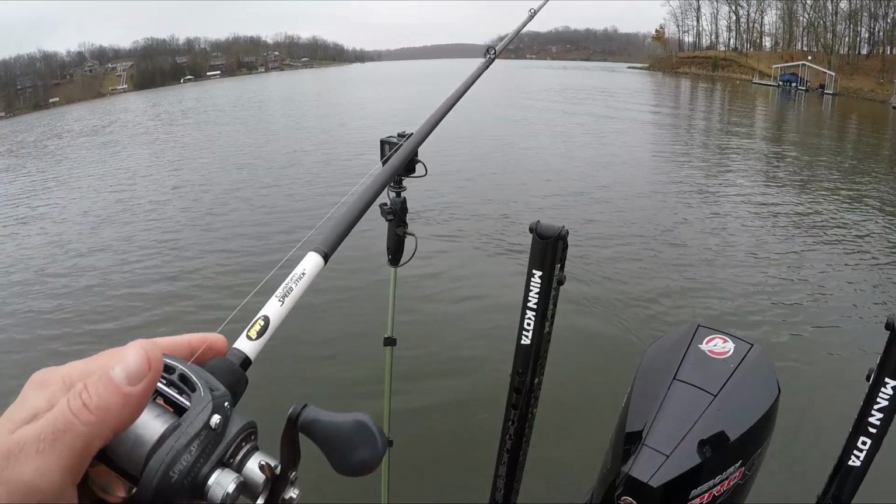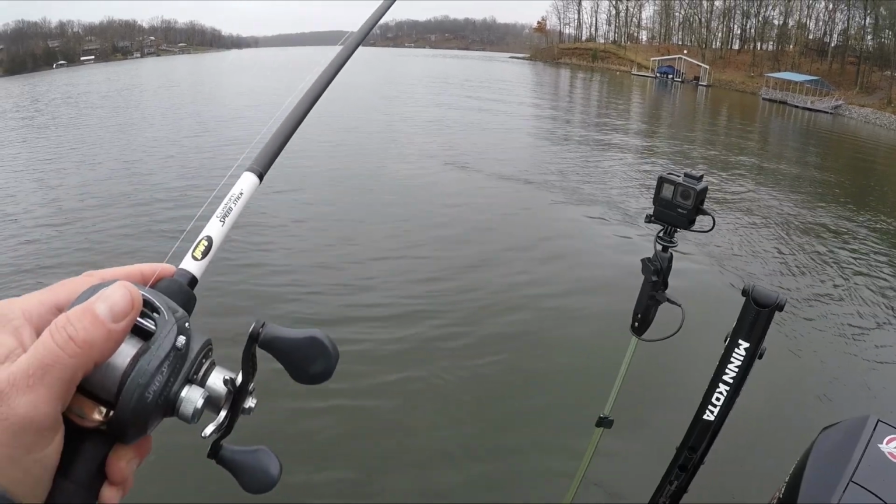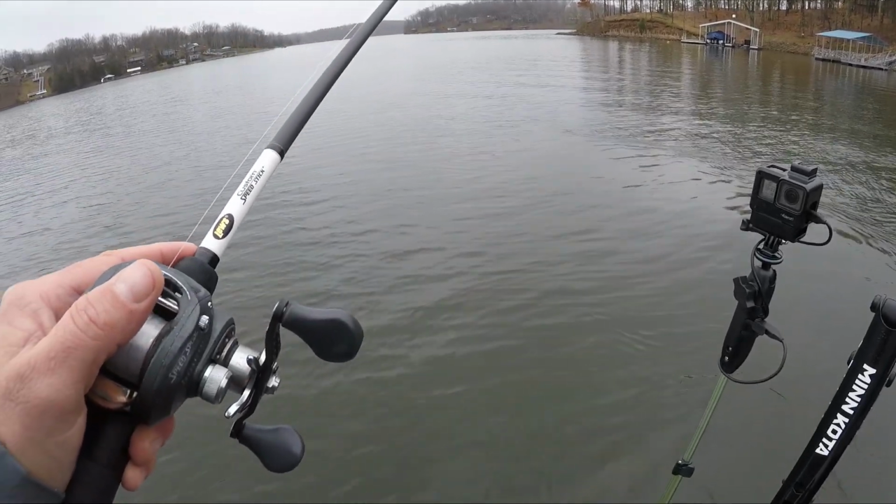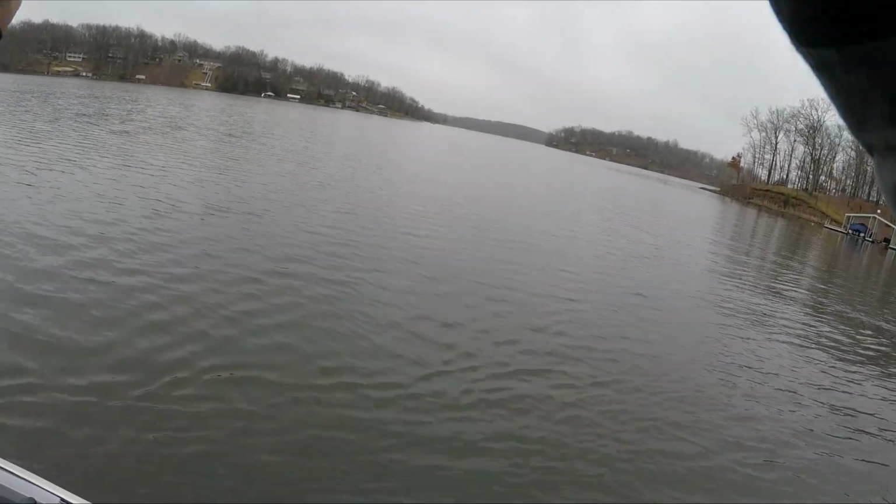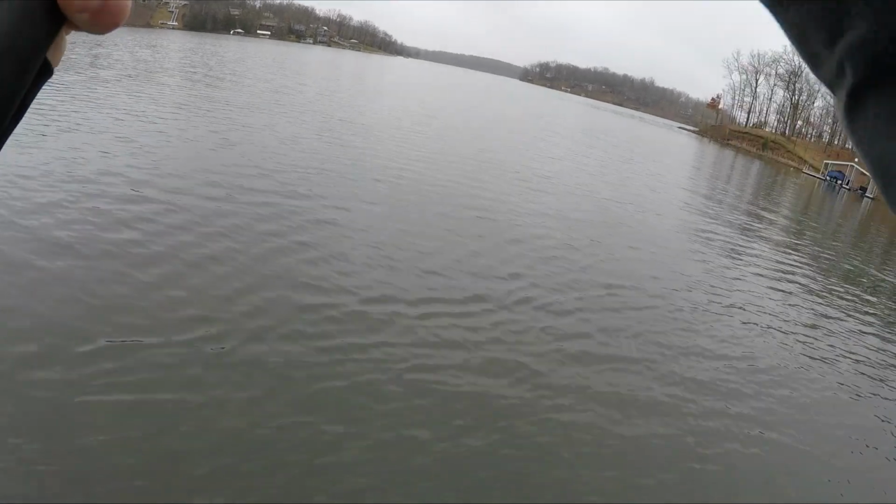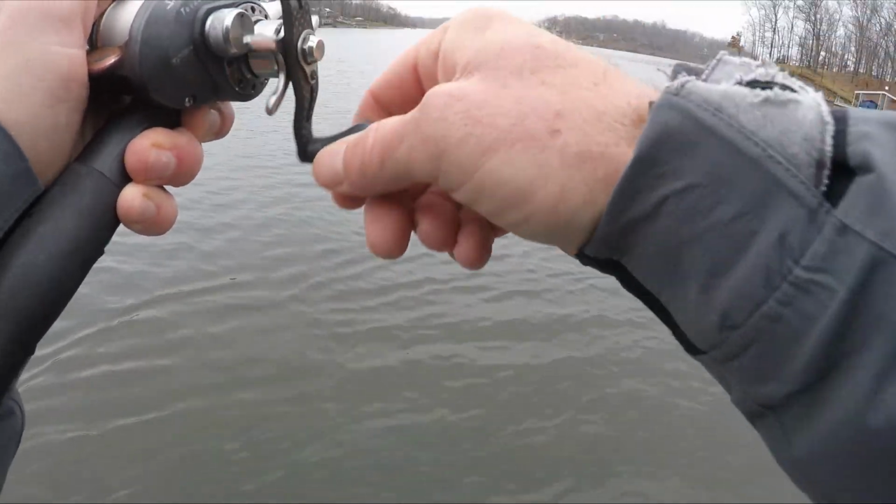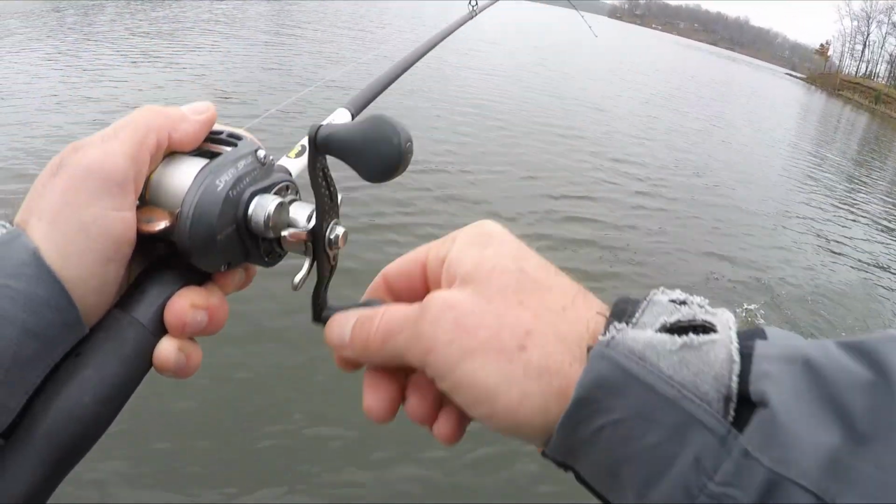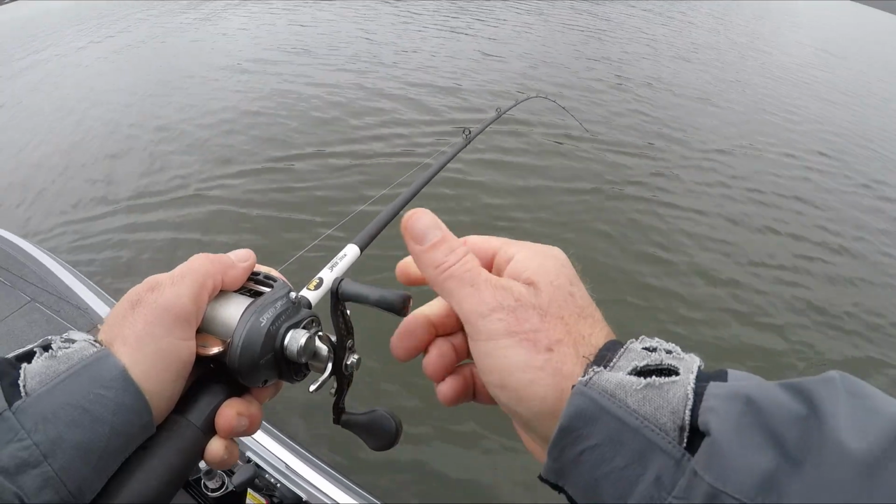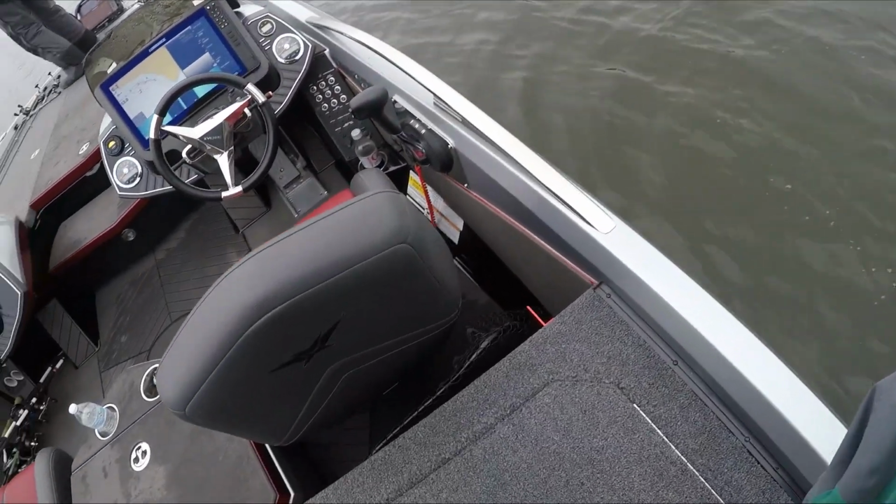Good job, bud. There he is. Got him? Yeah. Got moving the boat and got off and got it. That was cool. Felt him tick it on the way up and I dropped it, and then he just grabbed a hold of it. He ate it, sure did. Got little bitty baby hooks. There you go.